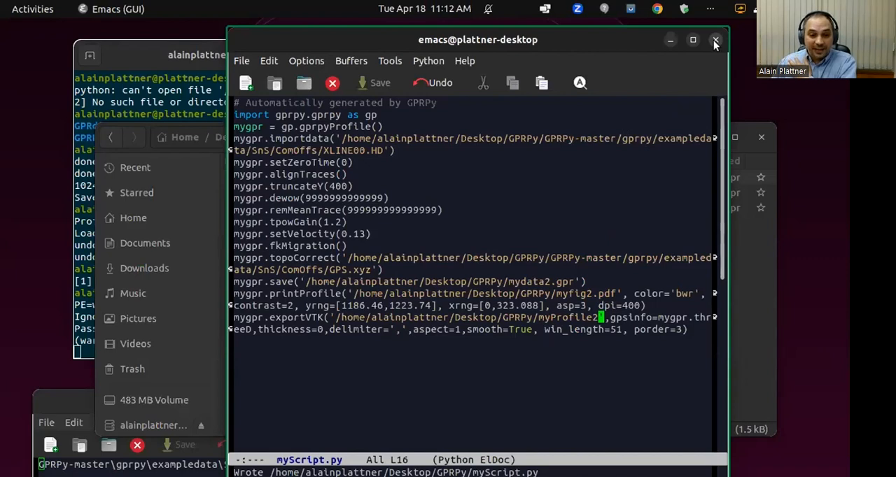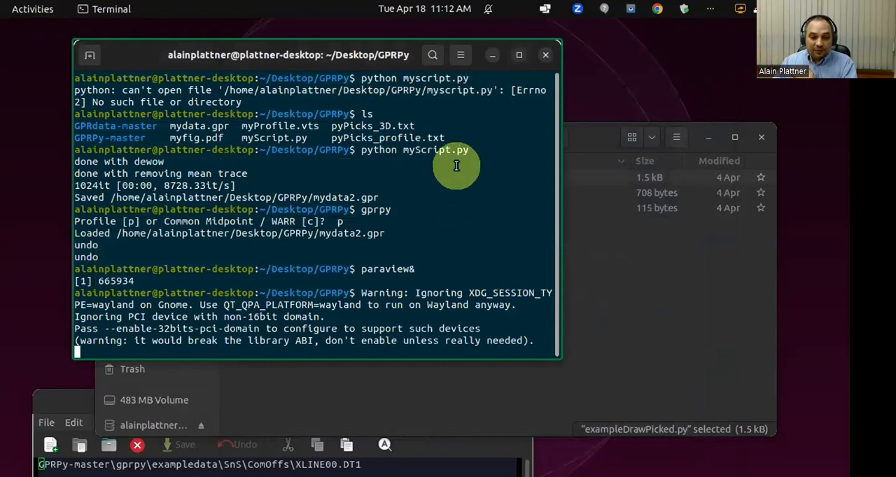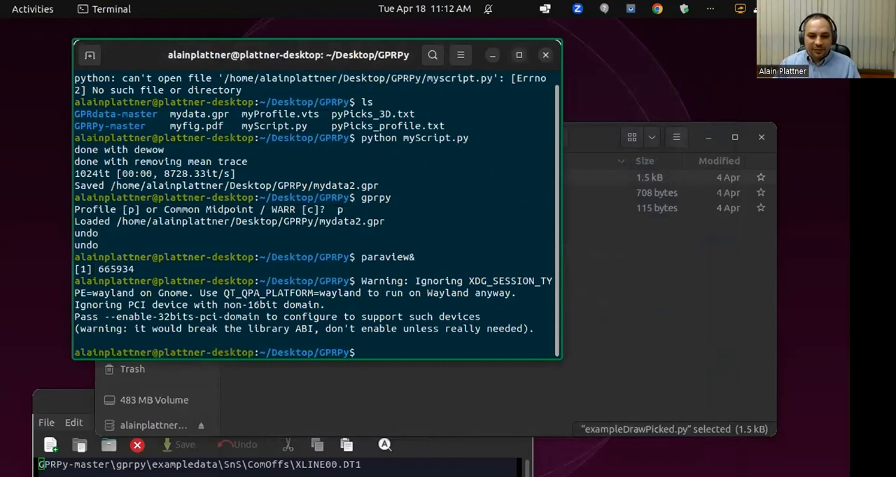And the way you reinstall GPRPy is that you first need to remove the old version. To remove the old version, you need to go to a folder that is not the folder that contains all the GPRPy stuff, and there type pip uninstall GPRPy. I'm not going to press enter now because otherwise I'll need to reinstall it. That's how you do it.